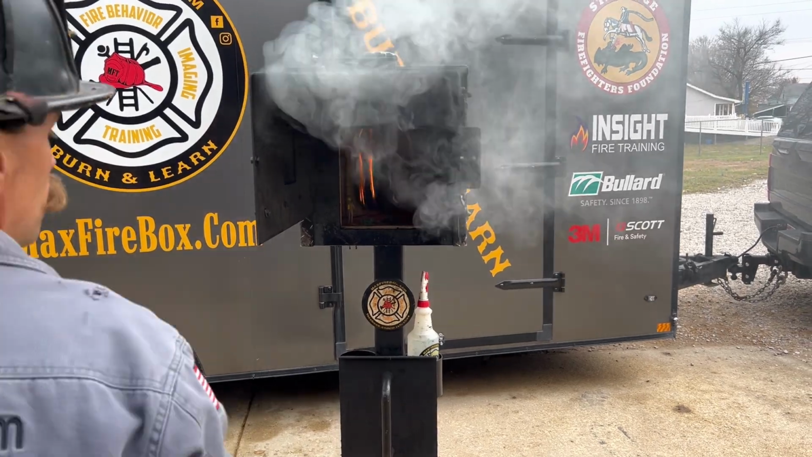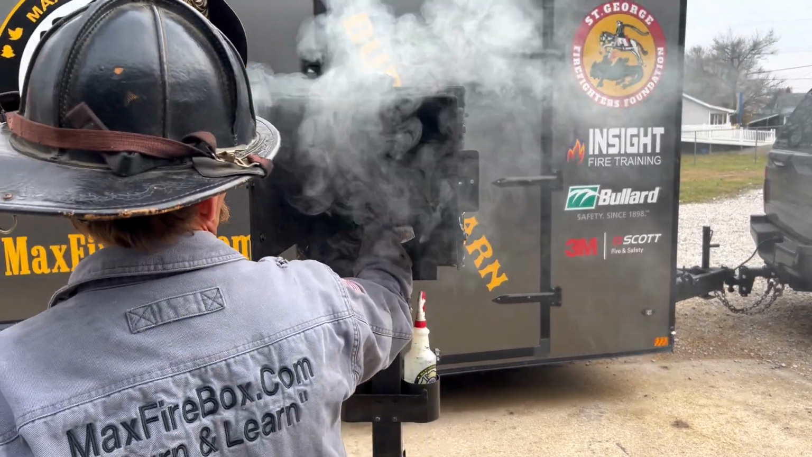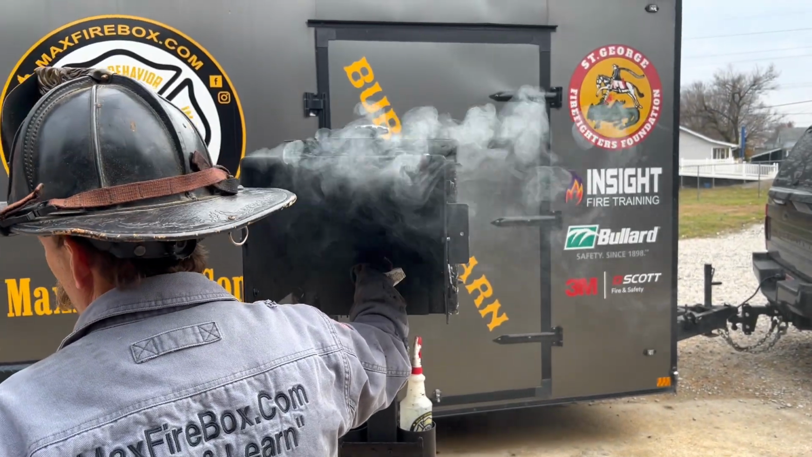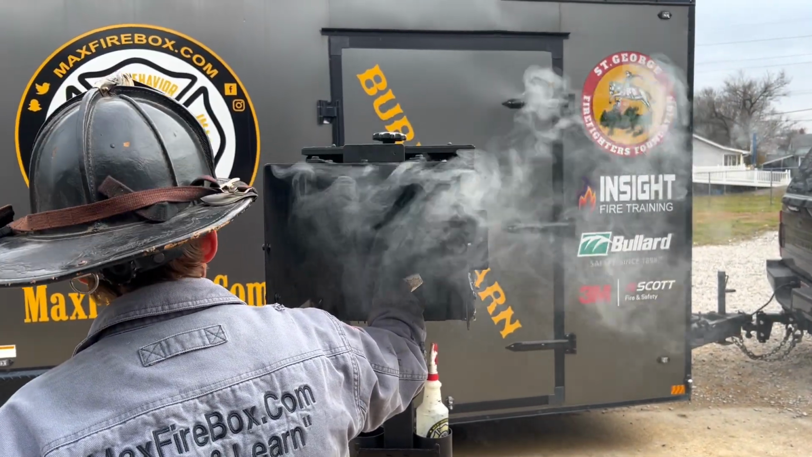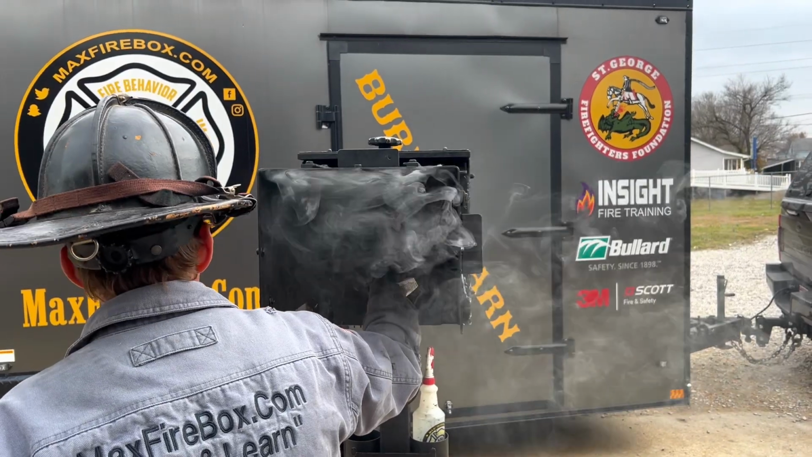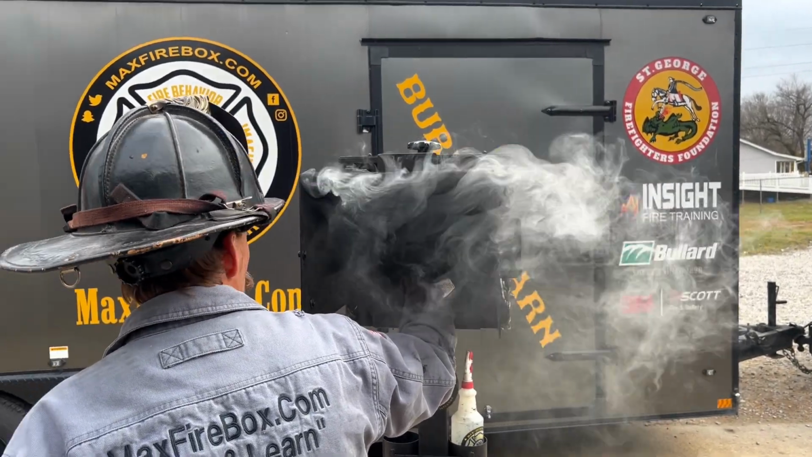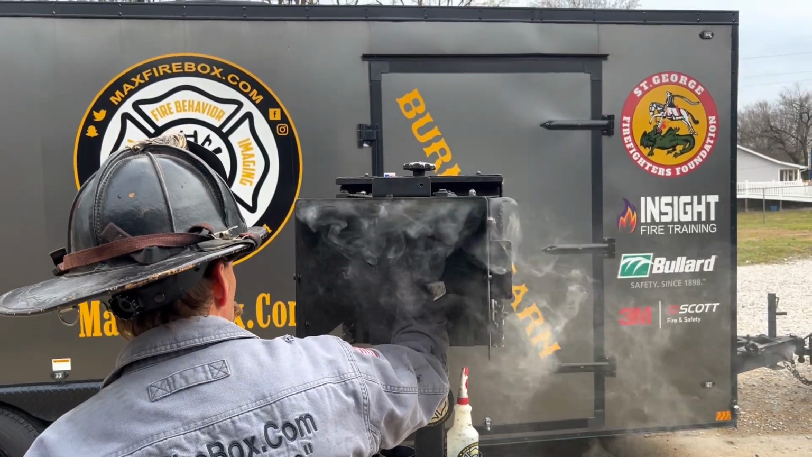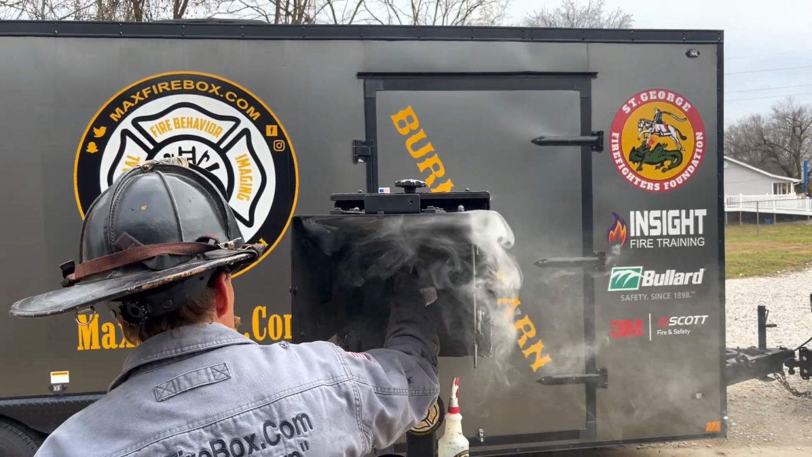I'm gonna close the door. It's our first opportunity to close the door. The door is gonna be closed. And now watch the smoke conditions, okay? Watch how lazy the smoke is. Remember, watch the smoke, the volume, the velocity, the density, and color of smoke. Watch the intake. Watch where the fire is breathing from. Watch the intake, watch the exhaust.